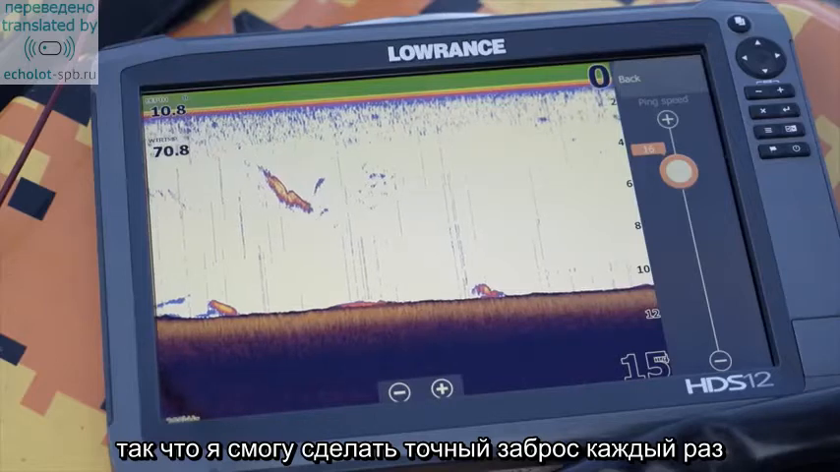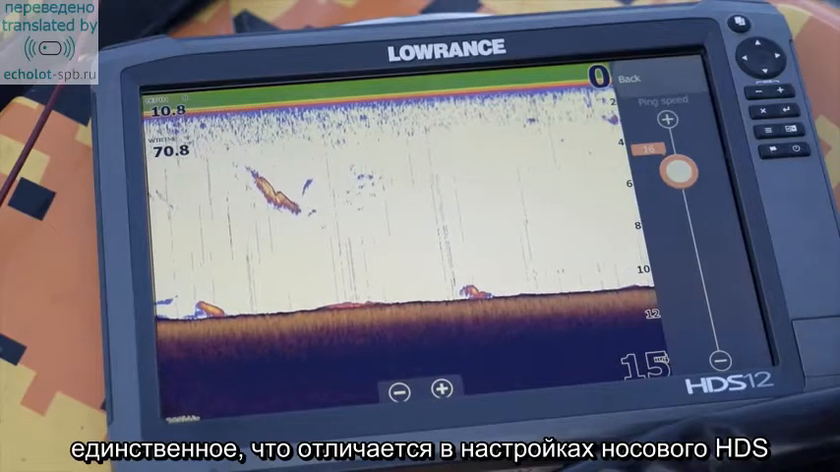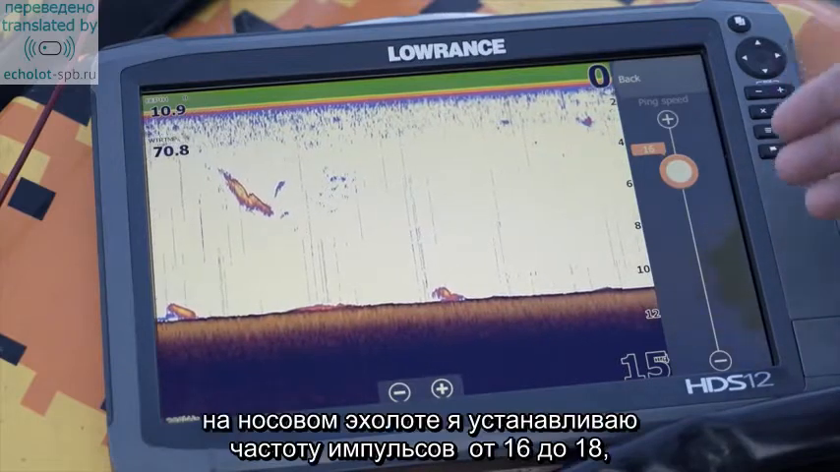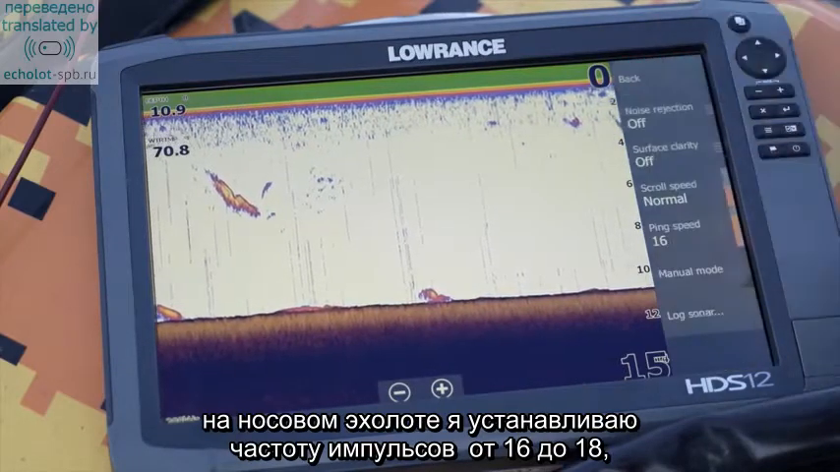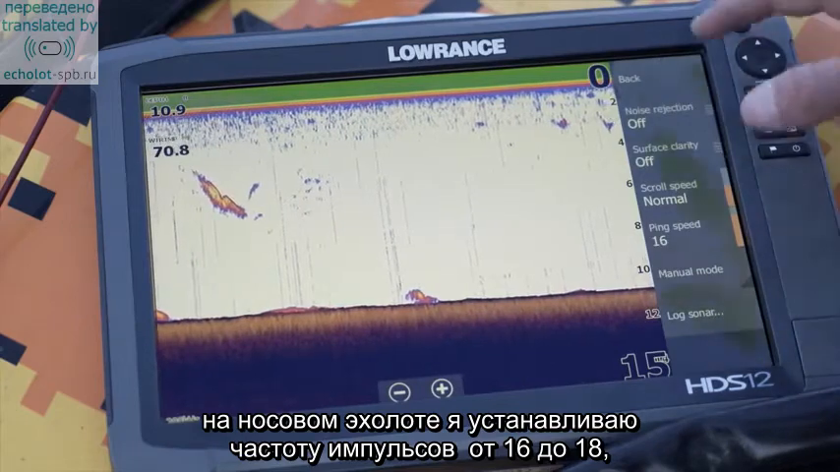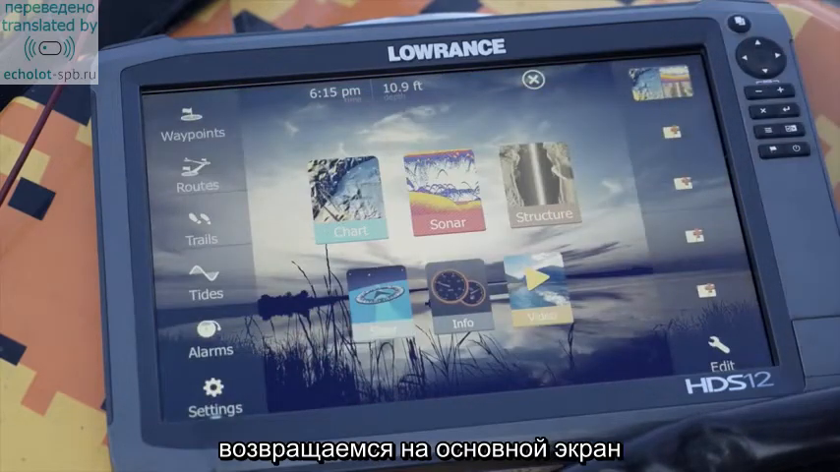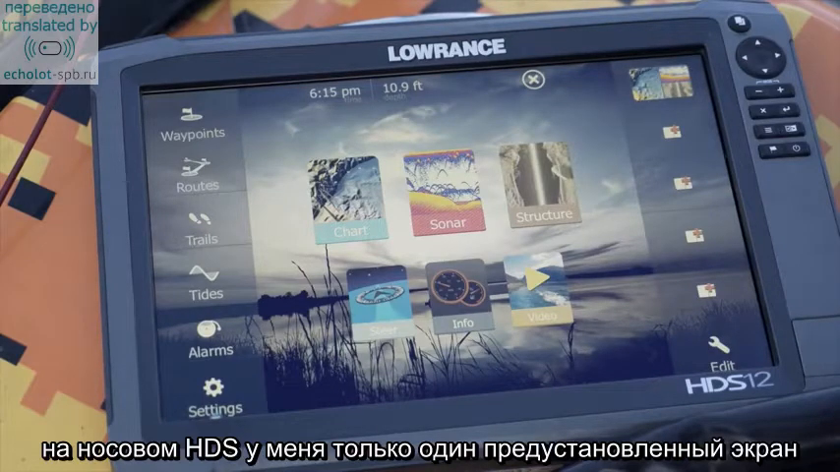The only thing that's really different settings-wise on my front graph is my ping speed. I like to run my ping speed on my sonar anywhere from 16 to 18. Now we're going to go back to the home screen, and I really only run one shortcut on my front graph.